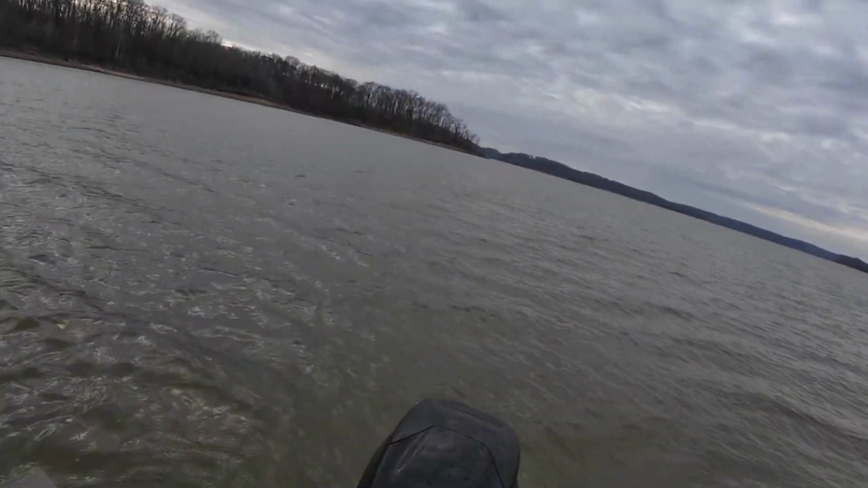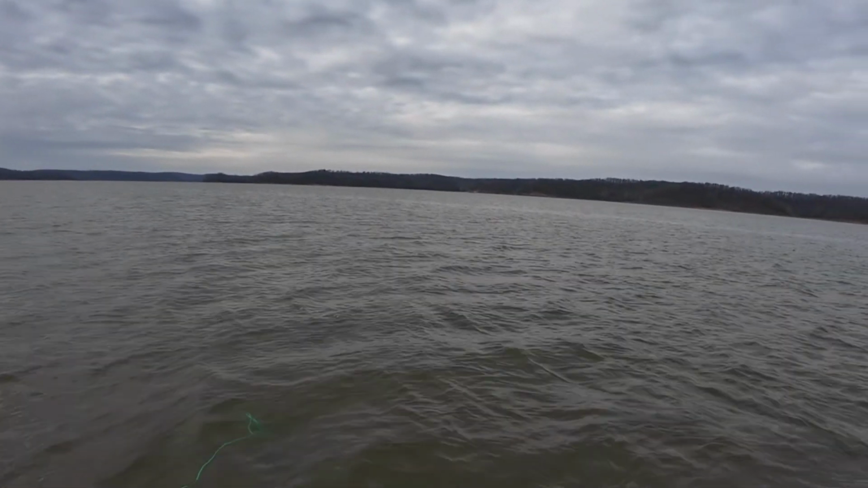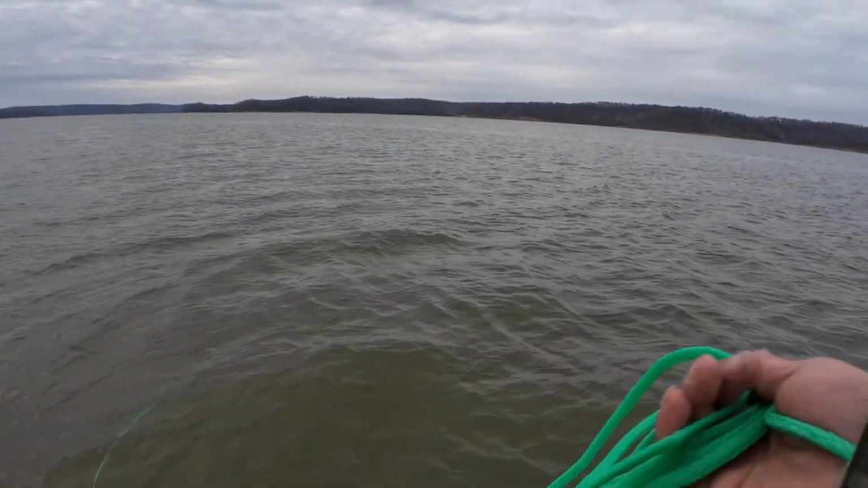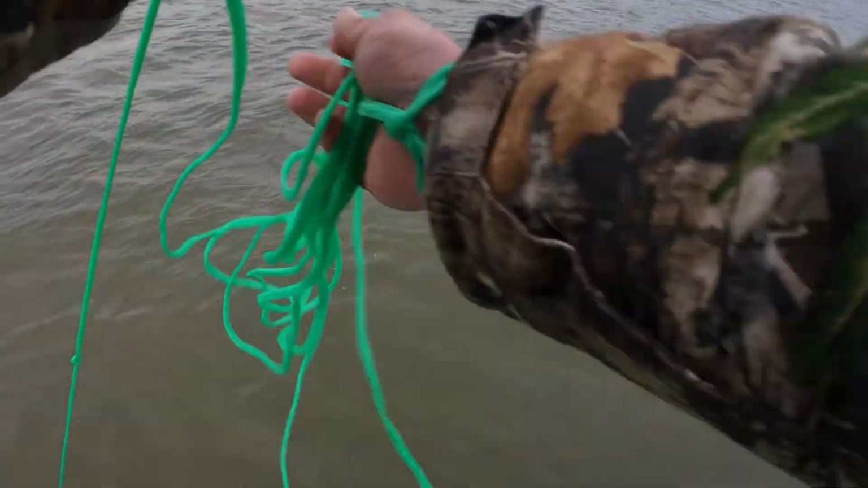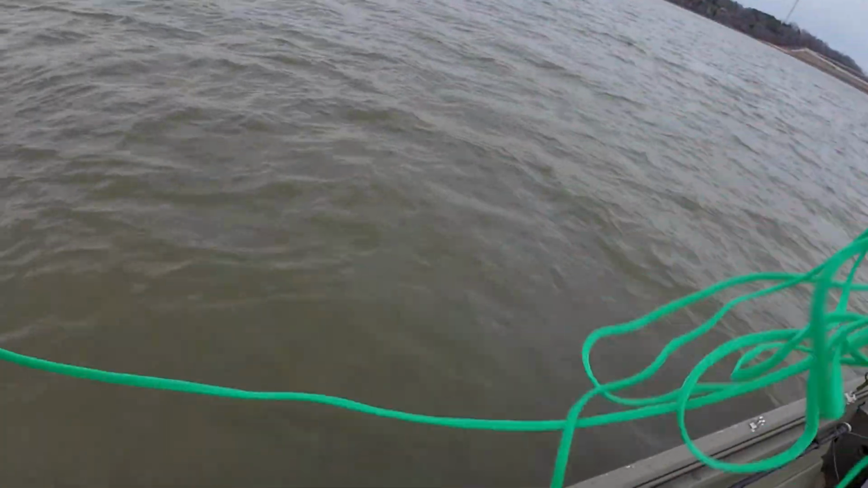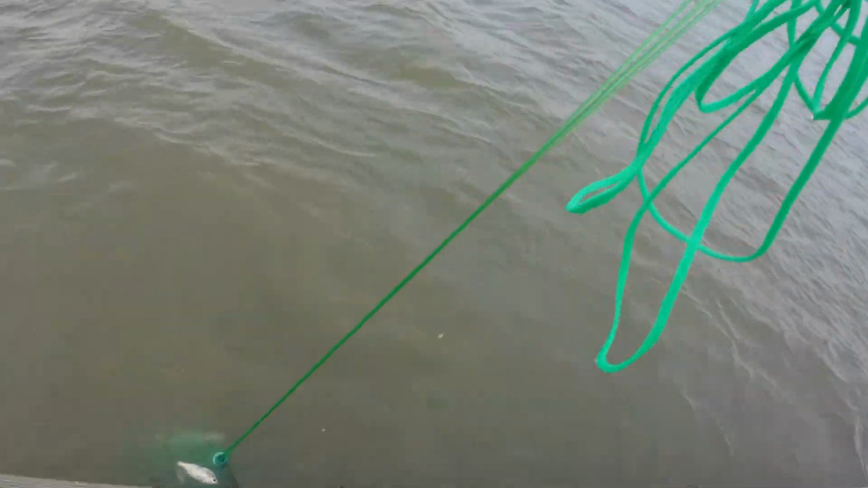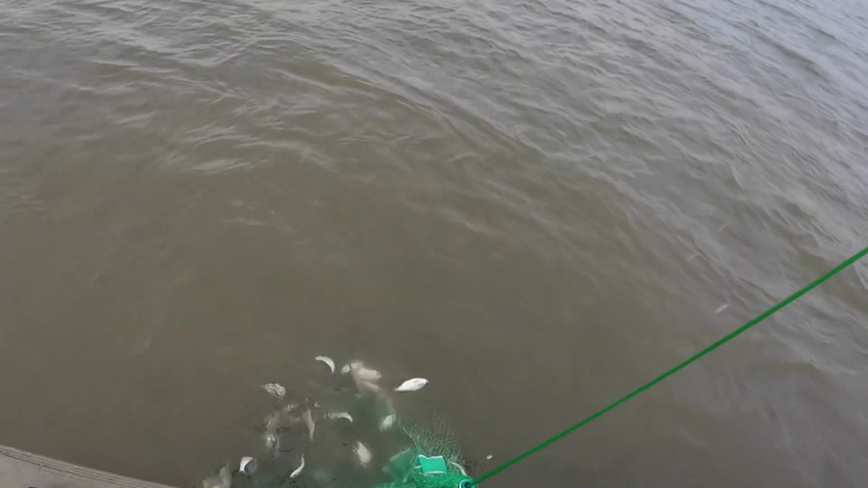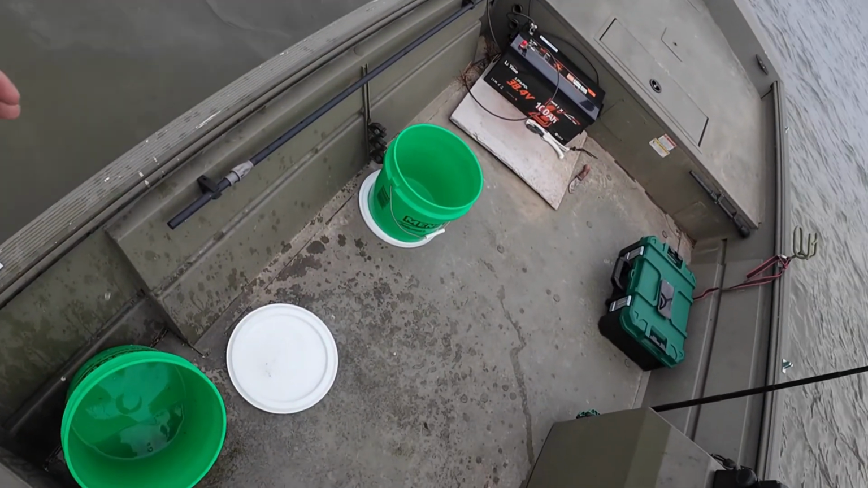And we should have some shad. And we got shad. That's enough to fish all weekend with.